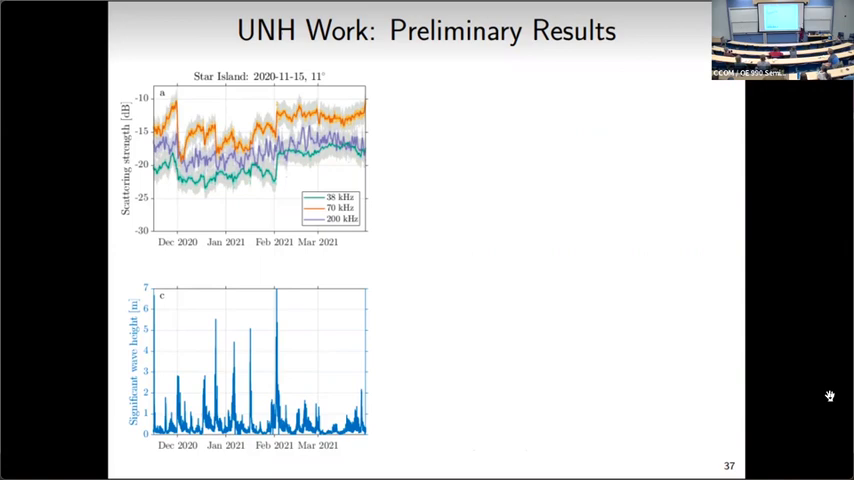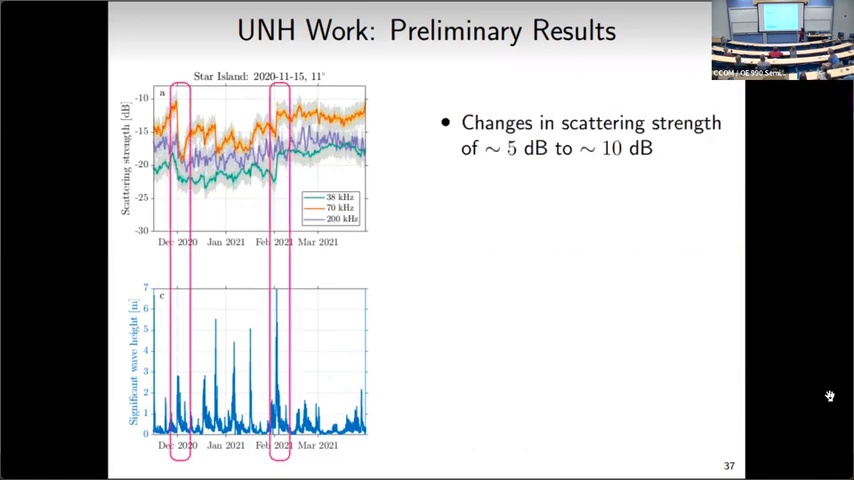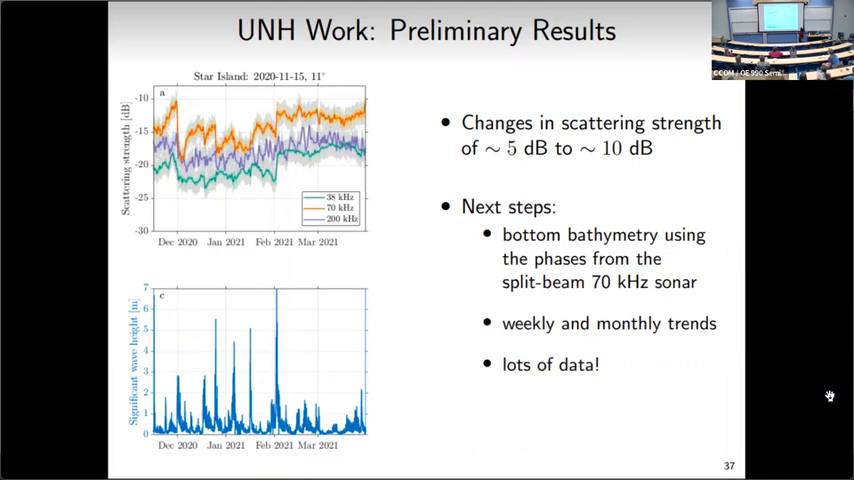And so, as you can see, it is not constant with time. There's variability, things change. One of the things that is striking right off the bat is changes in scattering strength that occur for a couple of days, about 5 to 10 dB, that coincide with episodic storm events. I've highlighted 2 of them in this plot. You can also see that there are likely monthly or weekly trends. Here we've got a lower scattering strength and then a higher scattering strength after this one storm event. Those are all things that I'll be investigating.